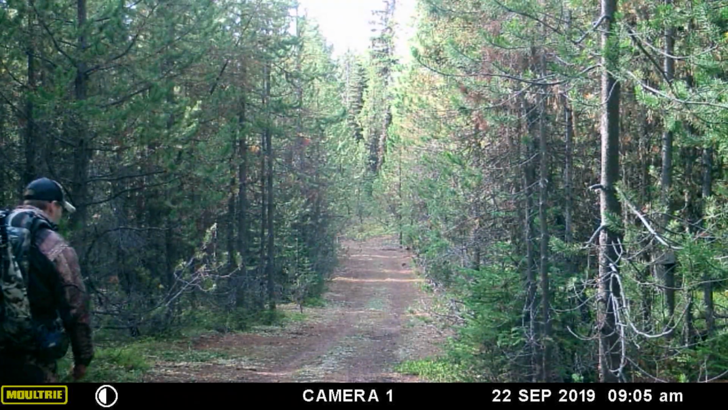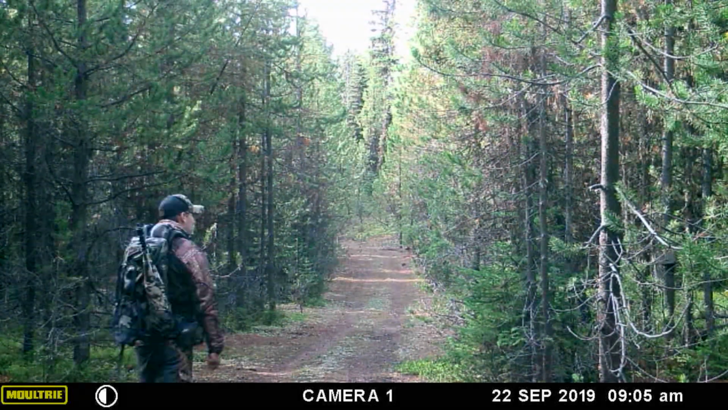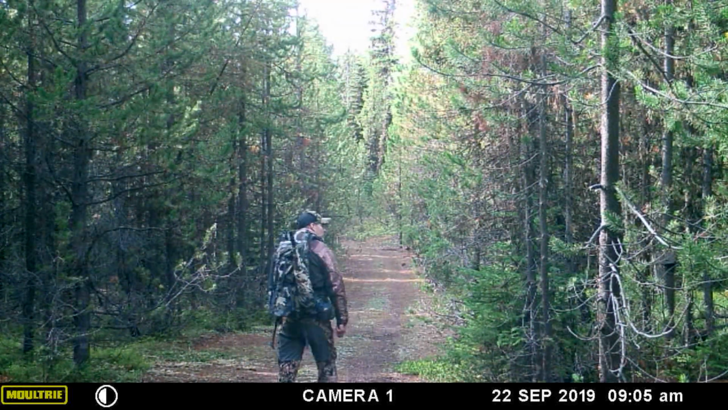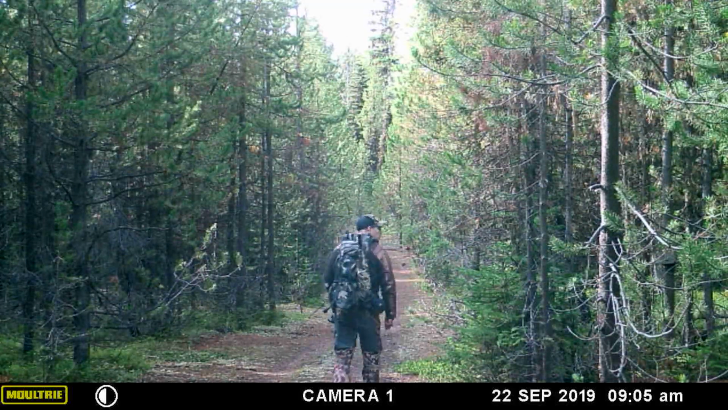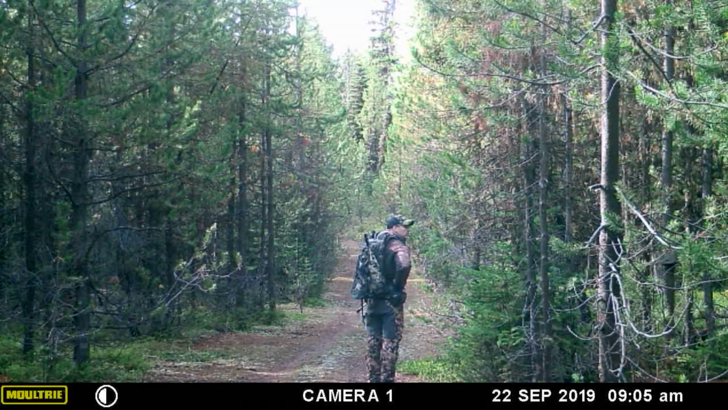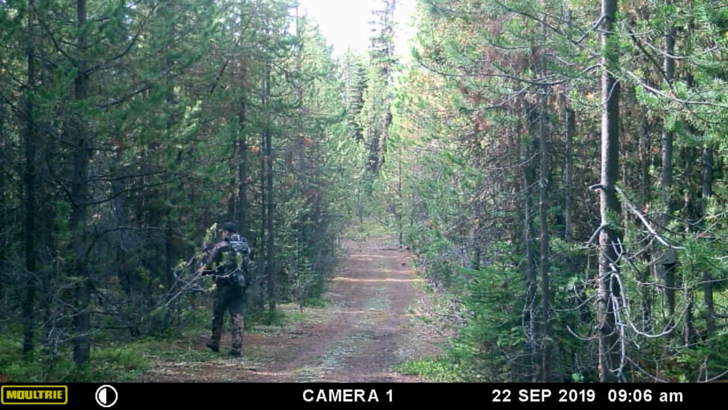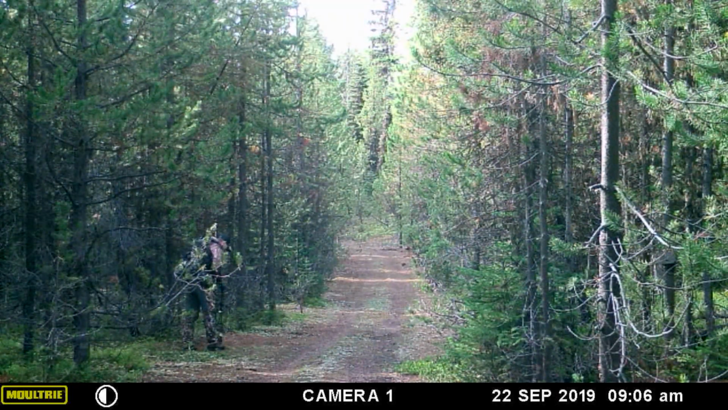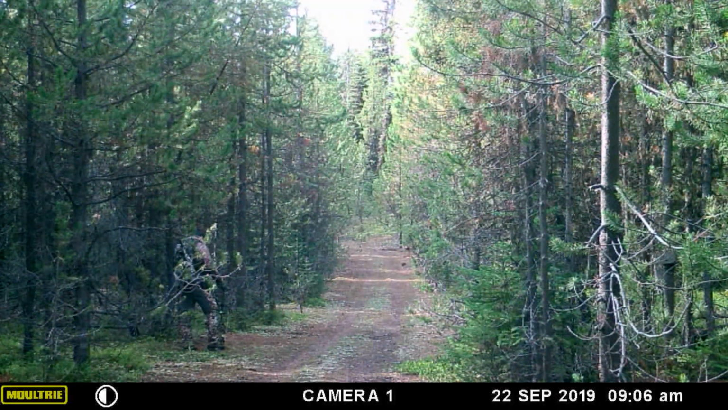This is the last day of hunting season. Here's this guy. He spots my trail cam off to the right there. He's trying to figure out what he's going to do here, looking at it. Then he goes over there, kind of contemplates things for a while, and then he decides to follow the game trail nonchalantly by the trail cam.